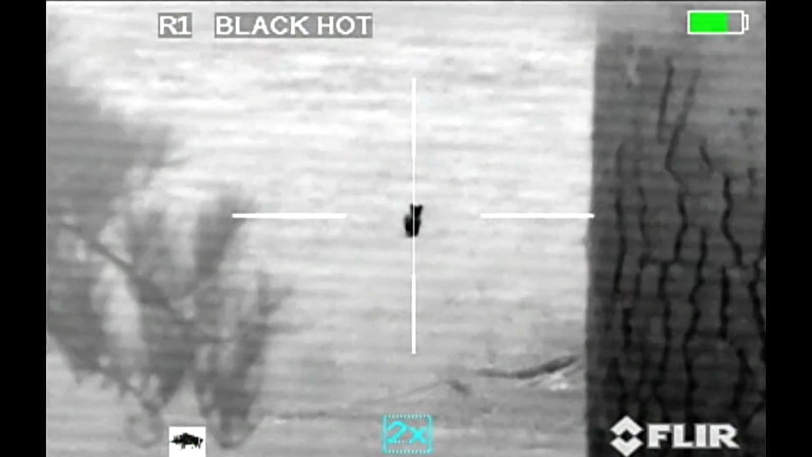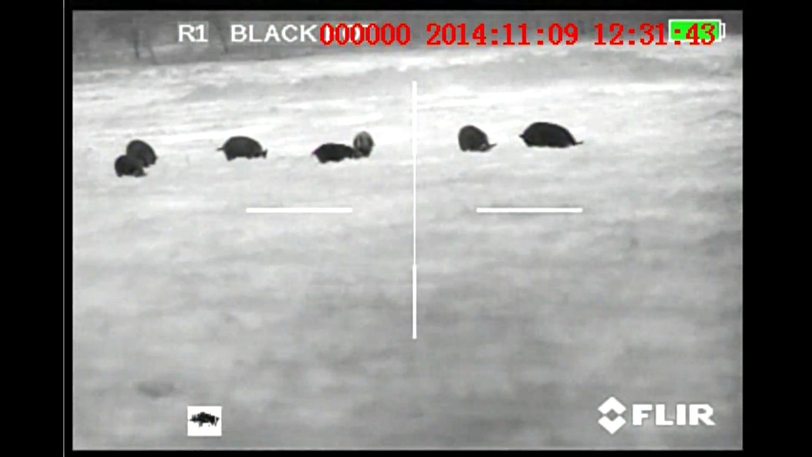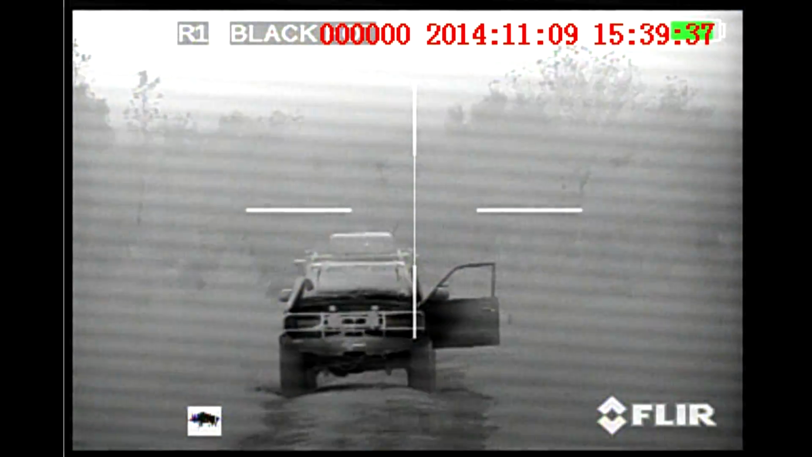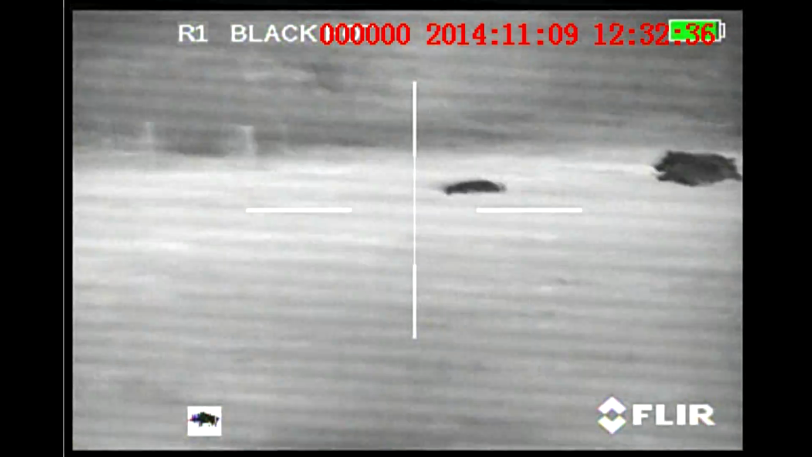Hey guys, in this video we're going to have a sounder or herd of hogs, 7 hogs to be exact, come out of a pecan orchard and cross over into a hay pasture. So it's pretty wide open and there's nowhere for them to go. End up getting 6 out of the 7.